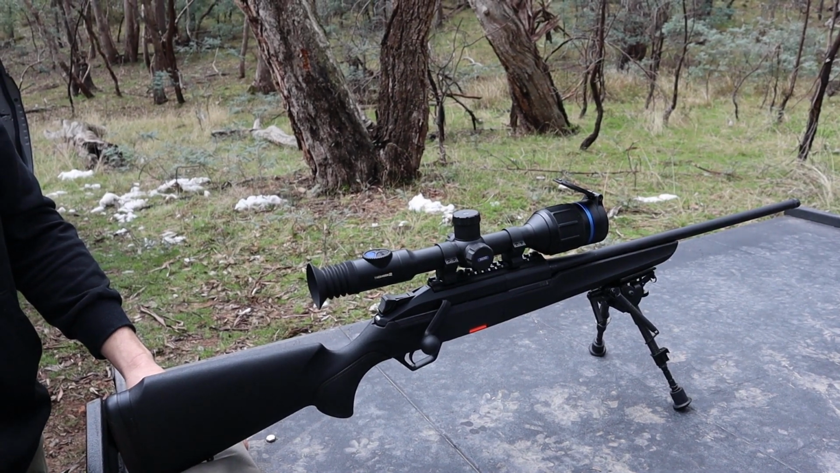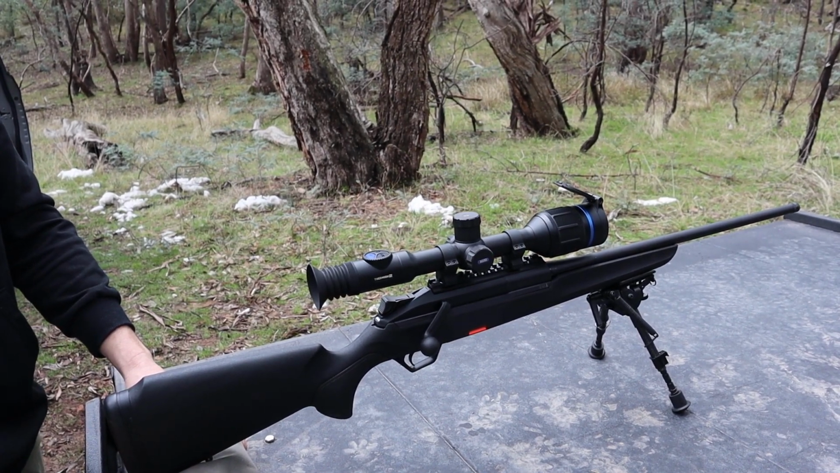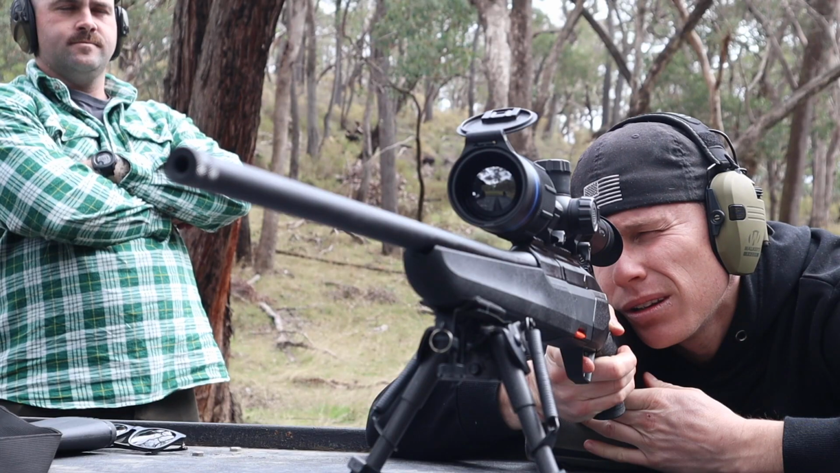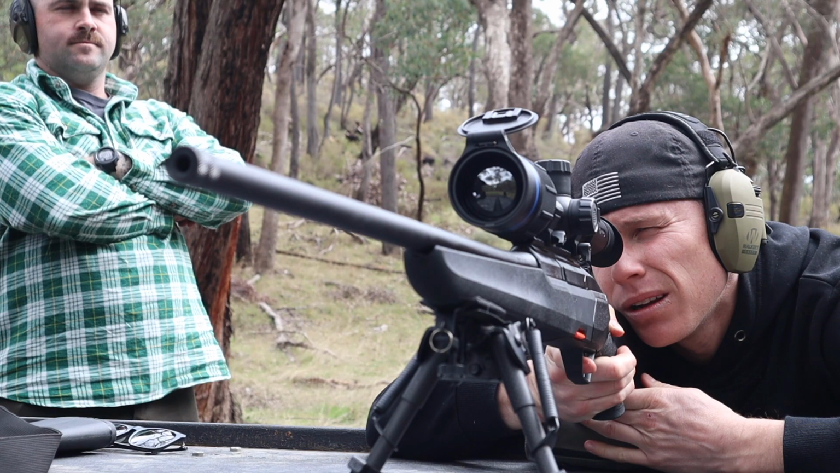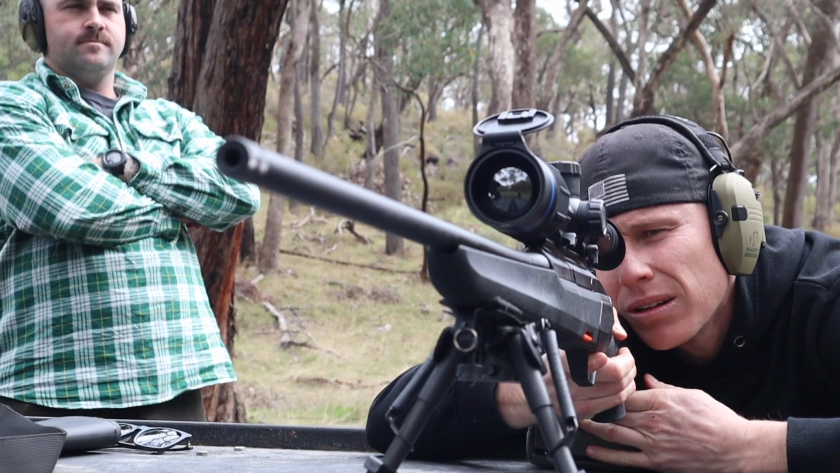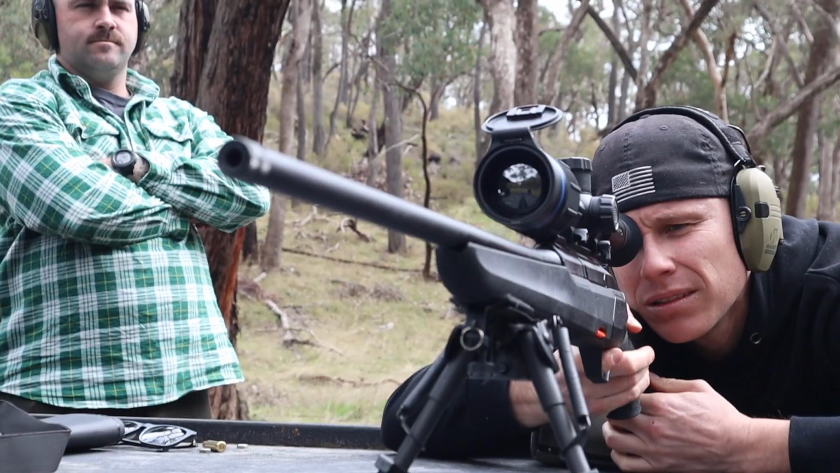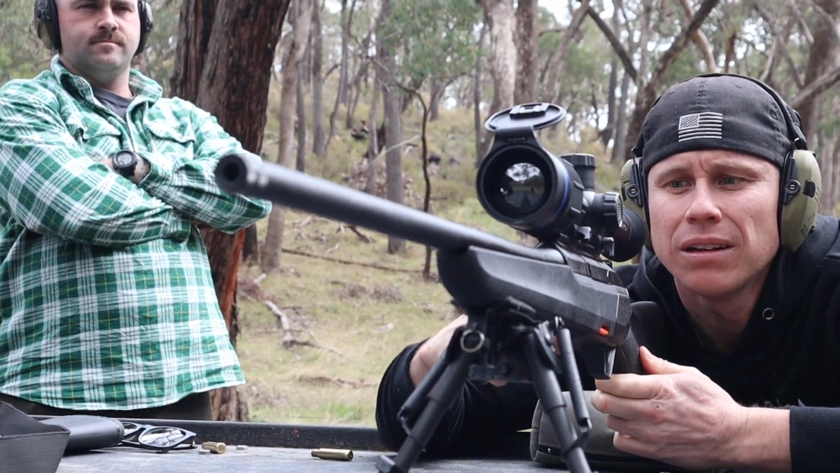So what's your workaround? There is none. You just got to crane your head forward. Like, get some neck extensions. Yeah. A way around that would be to put higher rings on, use a cheek riser, bring your head up, and that would negate that. He doesn't have higher rings. These are the rings that came with it. So just got to crane your head forward a little bit. Bit of a pain in the ass.